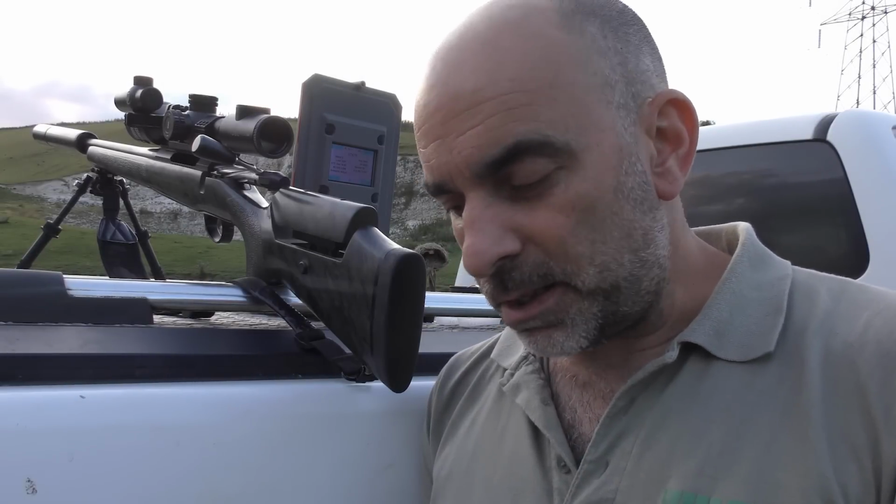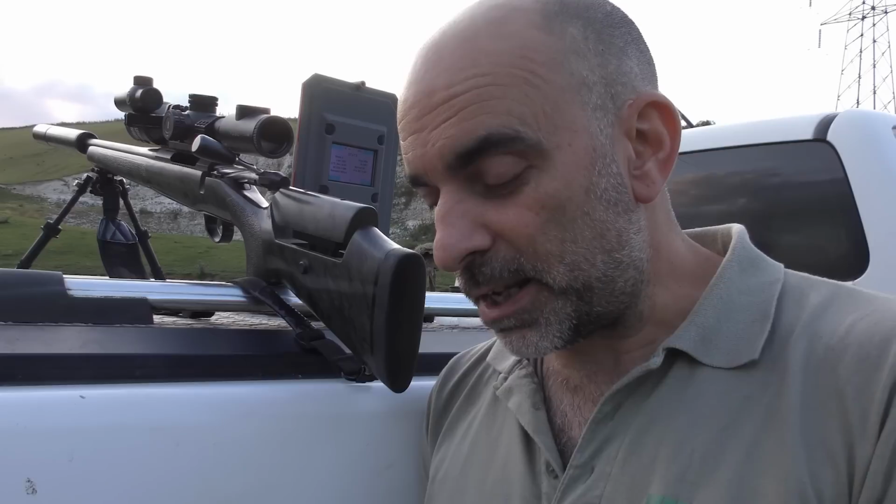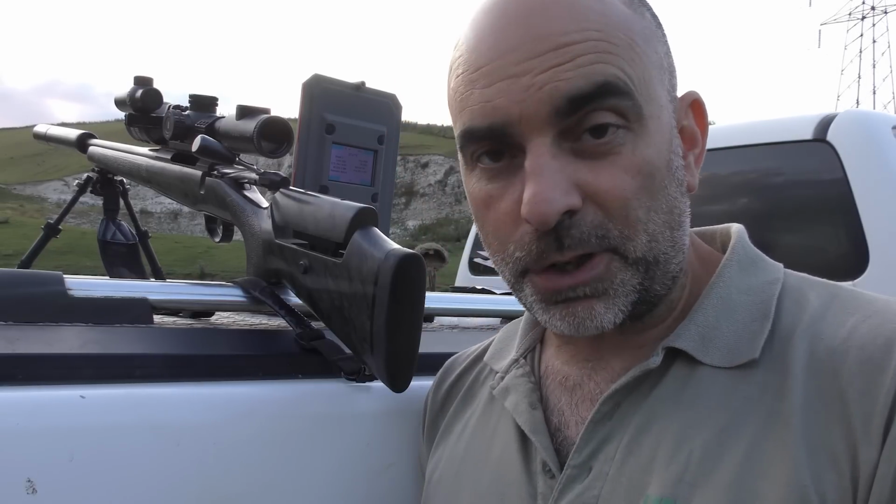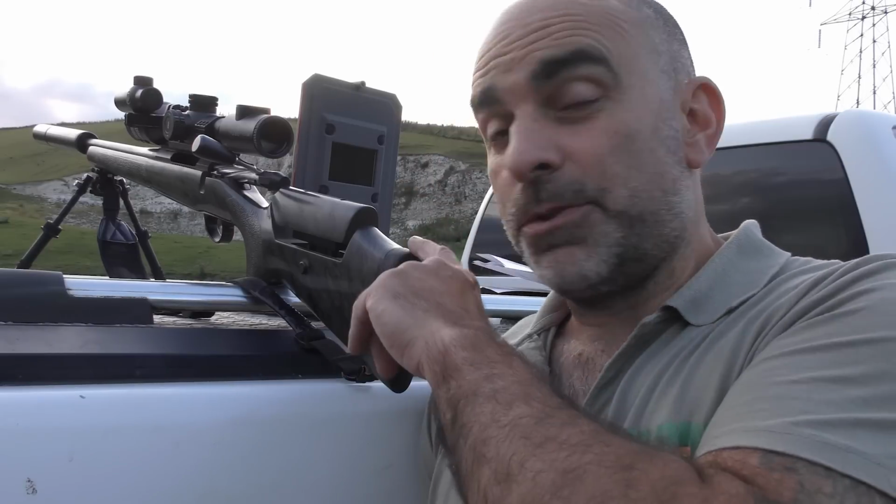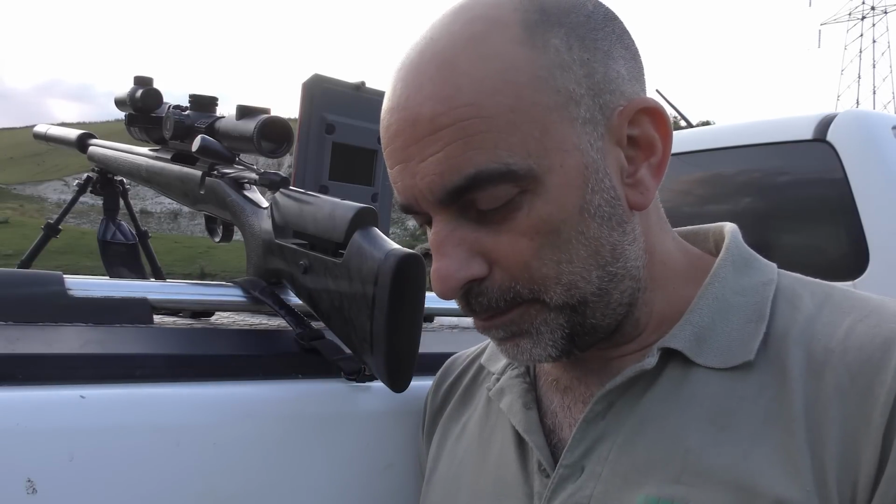I'm using the Strelok app here, but any ballistic app will work just as well. This one's quite handy though, because it has a reticle feature as well, so I can hit that and it will actually show me where to aim using this scope reticle. So let's have a look at that.